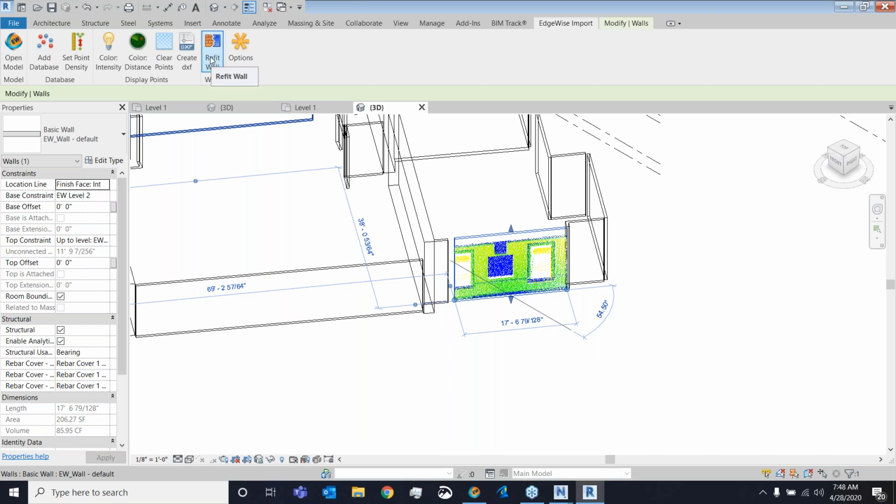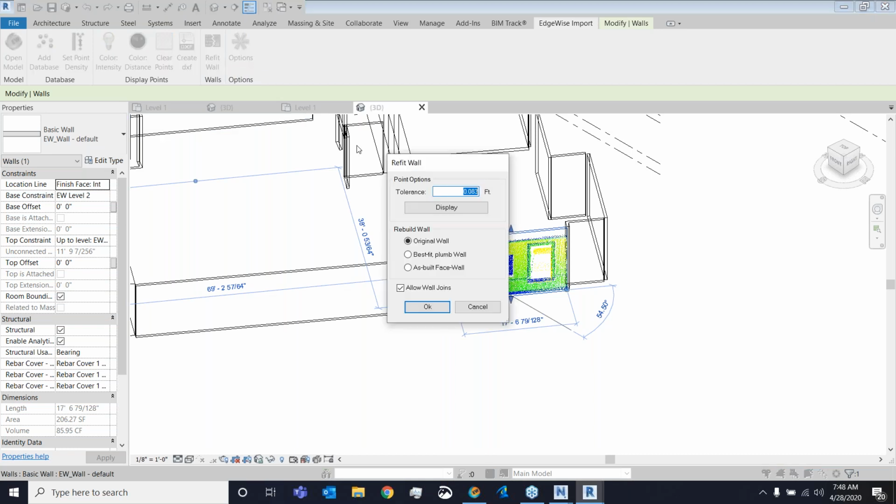If I want to change, I can always use the refit wall tool. The refit wall tool gives me 3 different options for how I want to refit the wall to the point cloud data. The original wall is the wall that Edgewise brought in. The best fit plumb wall is where Edgewise will wiggle the wall and best fit it to the point cloud data. And then the as-built face wall does that, but in addition it also creates a rectangular mass. That rectangular mass is how Edgewise tries to capture the vertical slant of the wall.